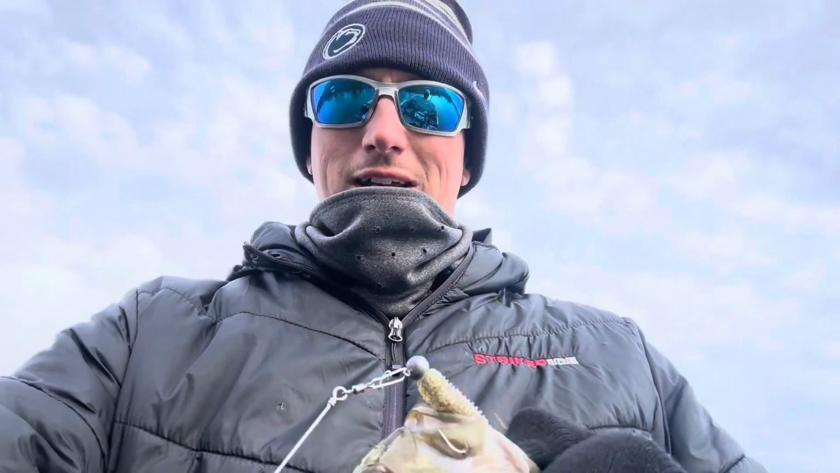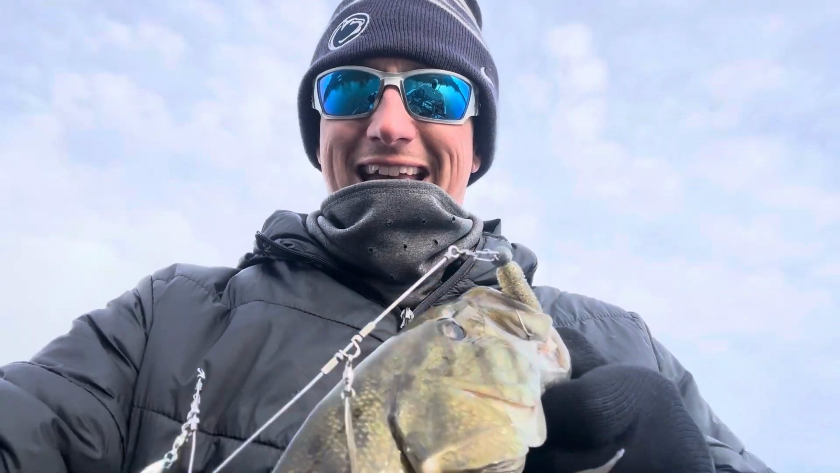Ooh, clouds came out. Hey, A-rig fish. It's been a while since I pulled this thing out. Get a little desperate. So when it's cold and there's a little bit of color to the water, but cold water, A-rig, smallmouth, must have. So it's pretty cool. Get him back in the water.